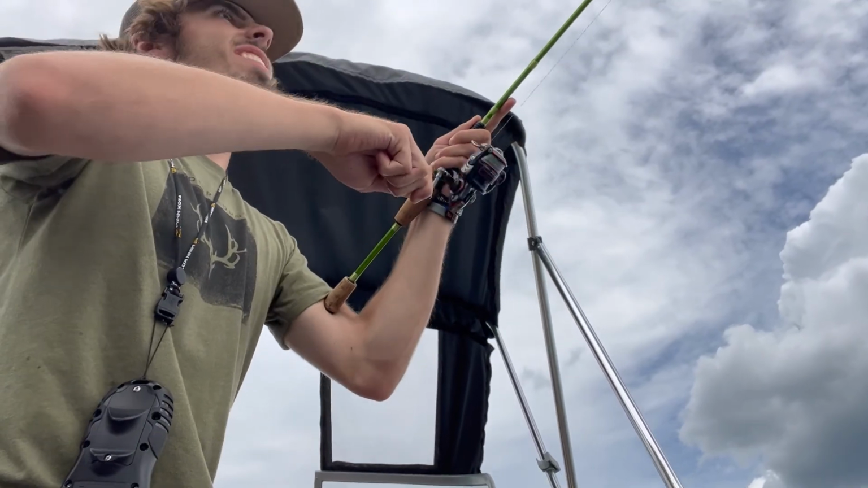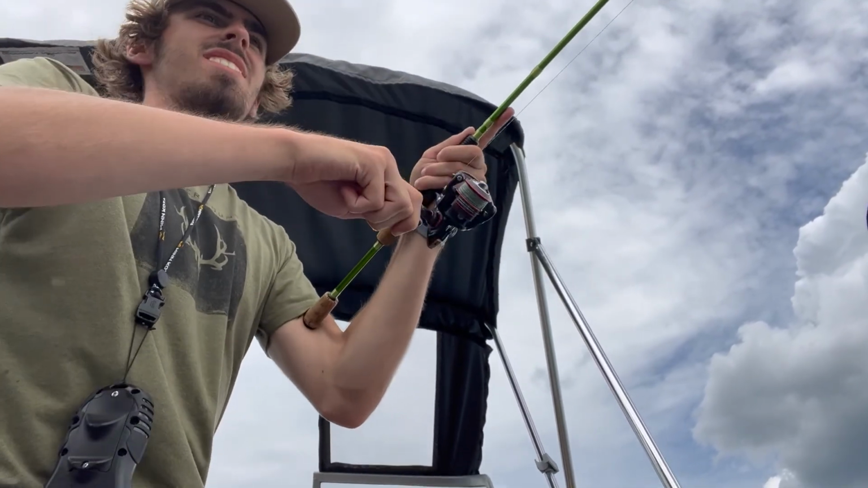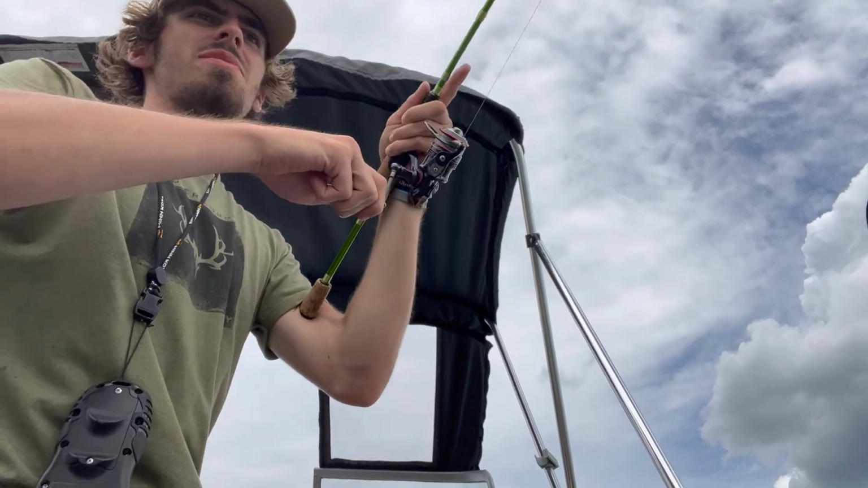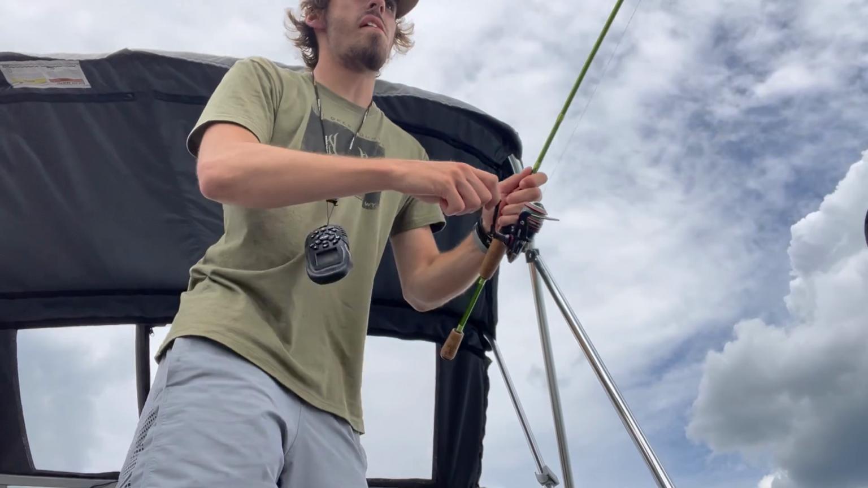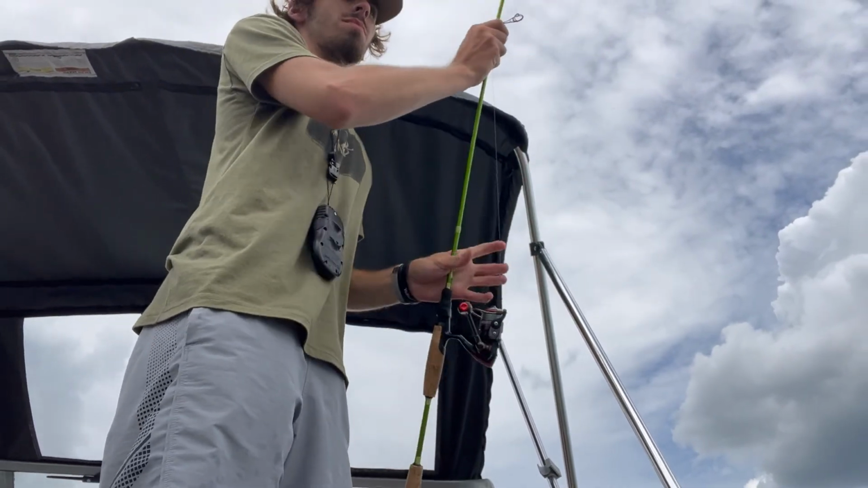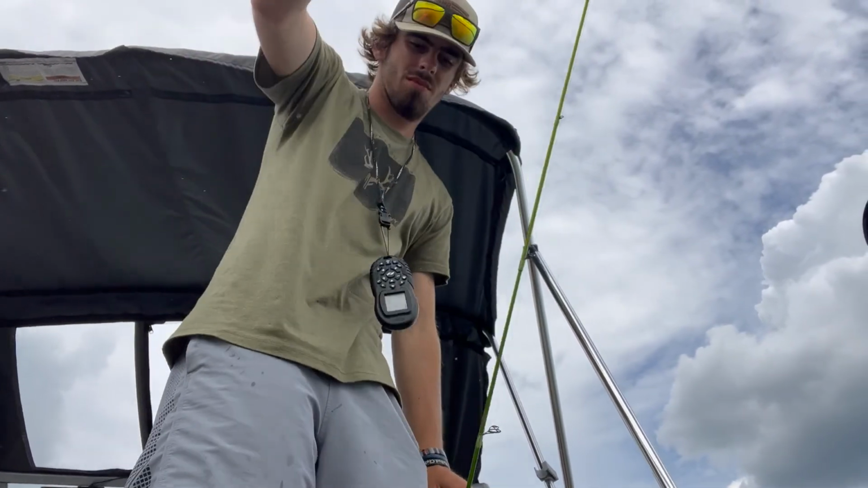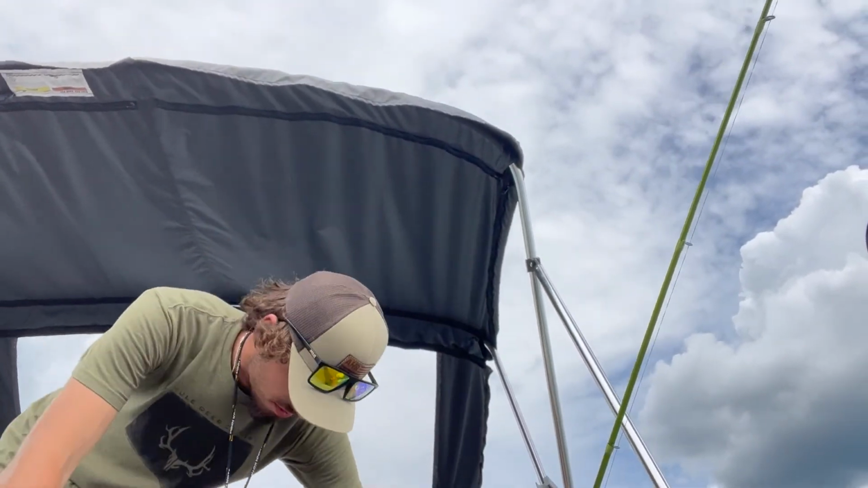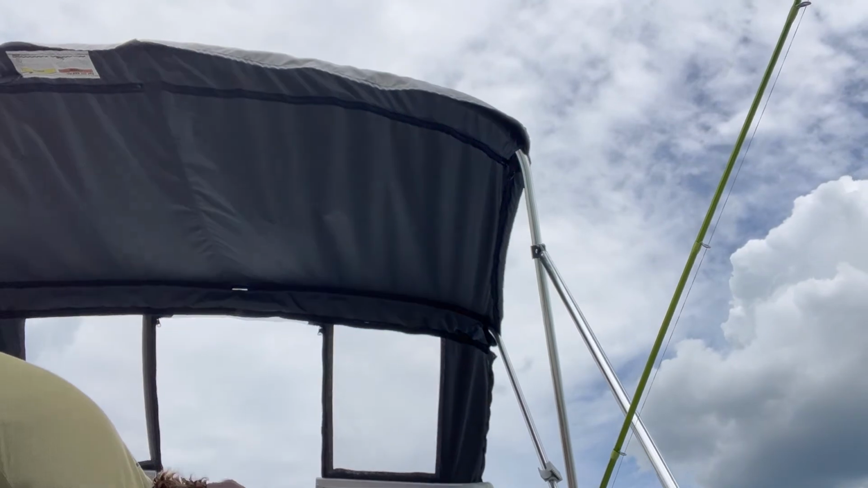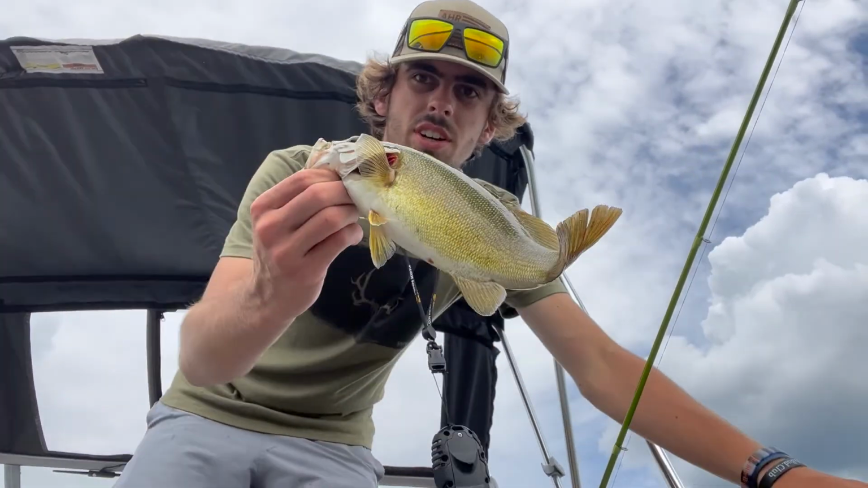Guys, this is just fun. This one isn't very big, but man, these fish fight hard. Super hard. Ooh. Just a little guy that time.